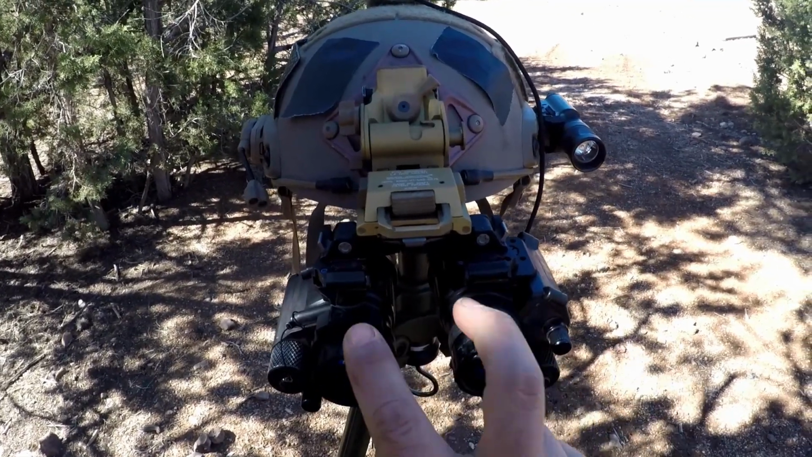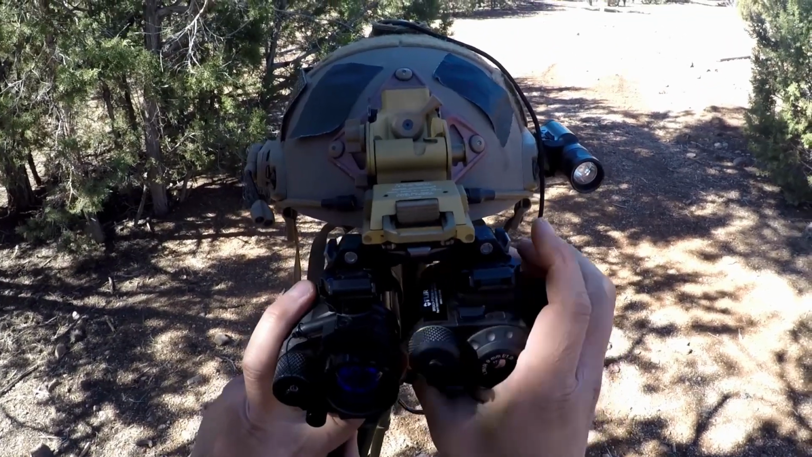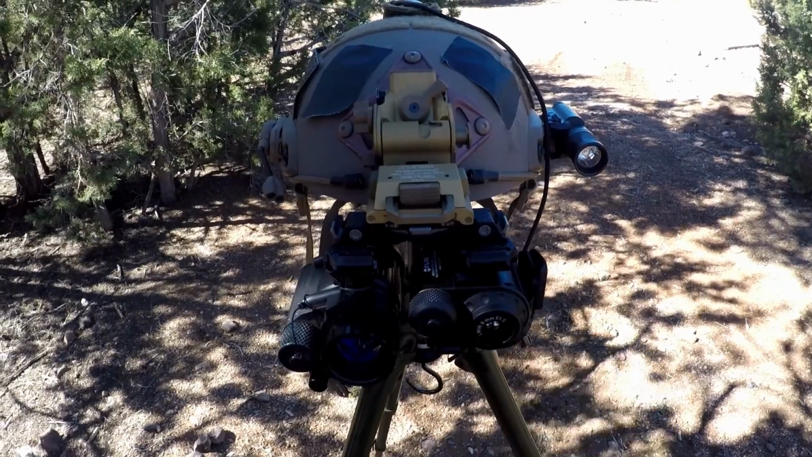I would definitely not recommend having 2 PVS-14s because it's a bit heavier. However, if you're not opposed to doing this, then I think it's a great setup for the fact that you can go back and forth whenever you want between the breech and a 14 or 2 PVS-14s.